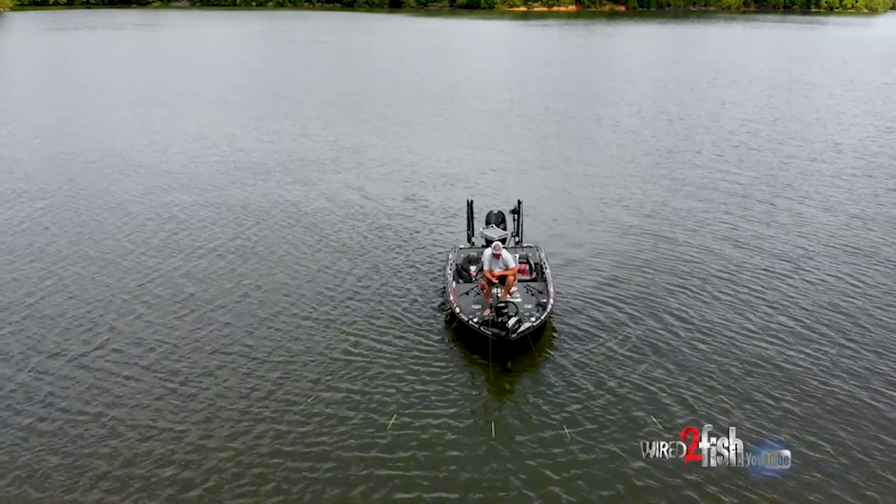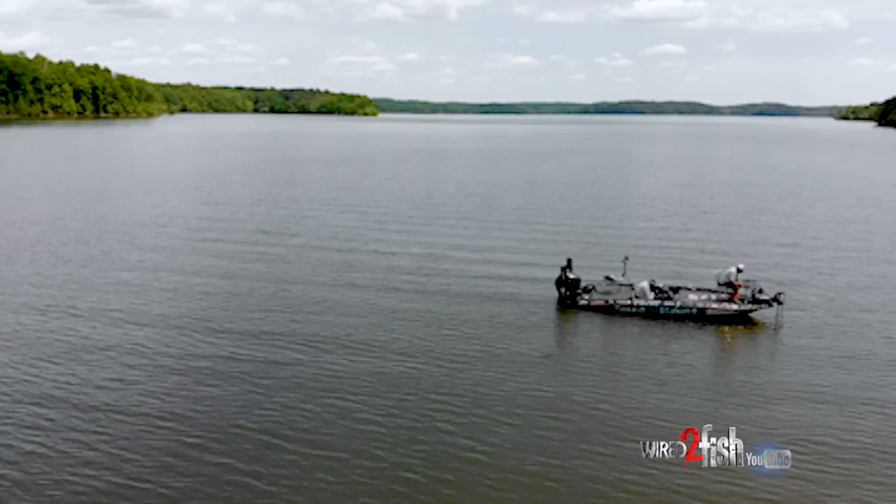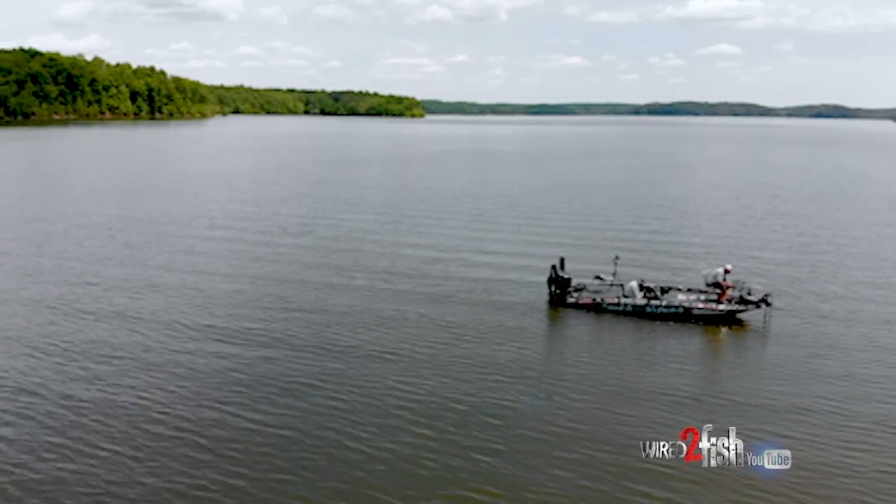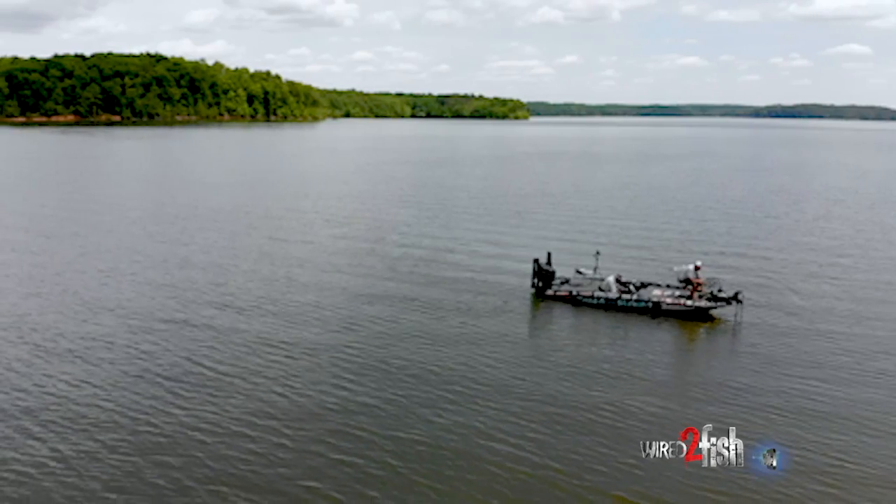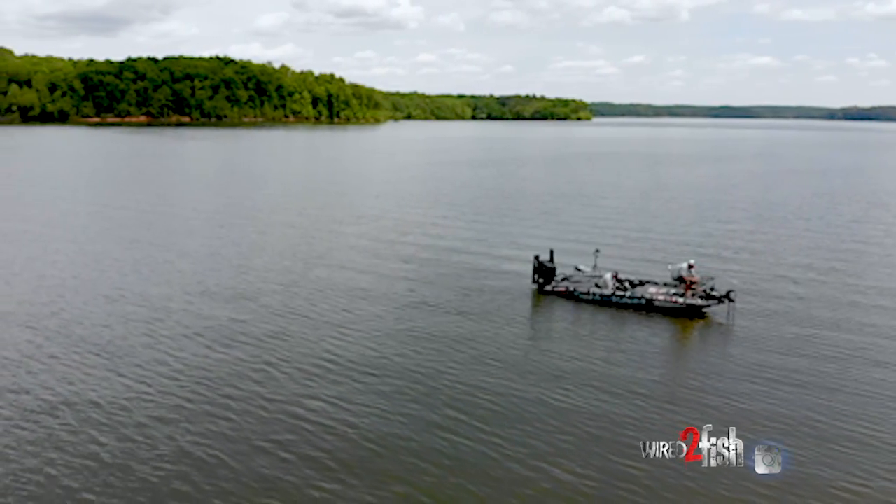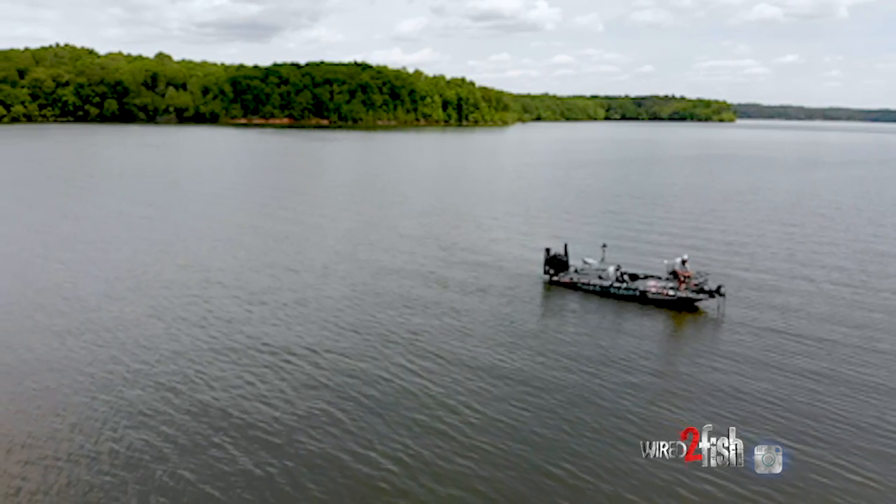This set we're fishing here has several stumps and stake beds, and we came down the shallow side of it, and we weren't seeing enough fish really to what I was comfortable with trying to catch. So now we've moved over to the creek side of it, and we're going to try down the deeper side and see if we can pick up a fish or two.